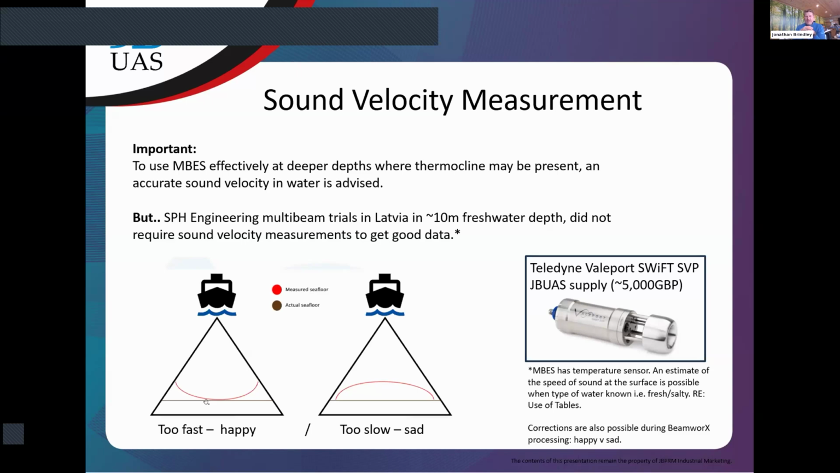Also, a couple of points here on the right hand side. The MBES does have a temperature sensor, so if you know it's fresh or salty, I'm led to believe you can make some judgments. Those experts out there will be able to judge what they think the sound velocity is. And as you'll see later, we do use Beamworks at the moment for the processing, and there are functions within that software where you can adjust how your data looks in this regard. So just to keep you aware that there are other options as well.